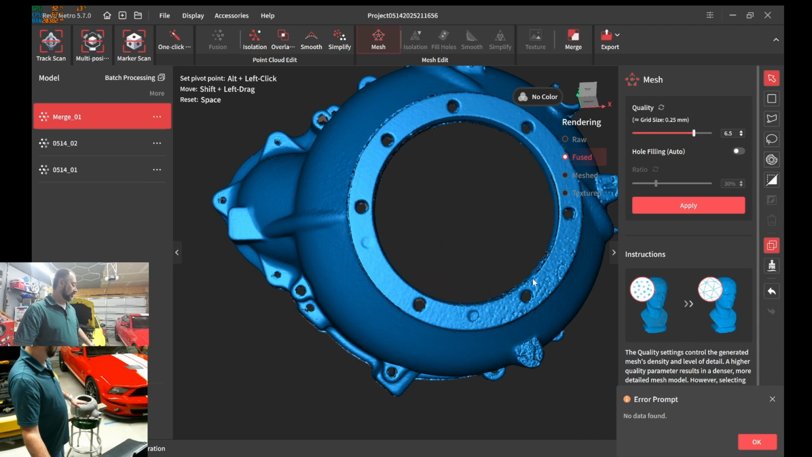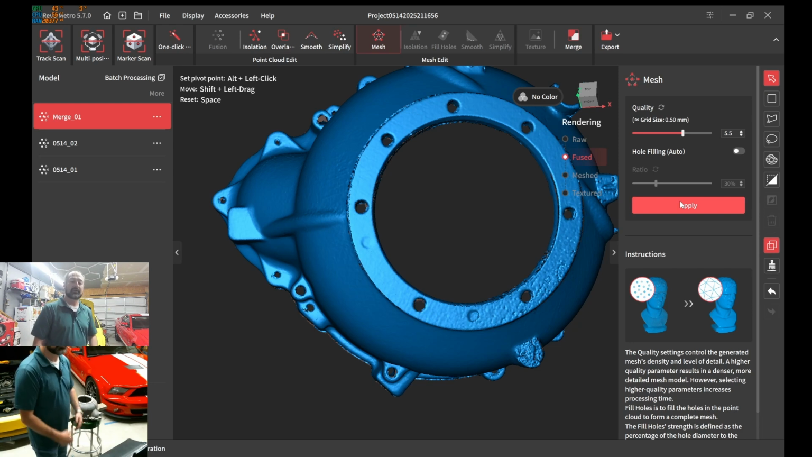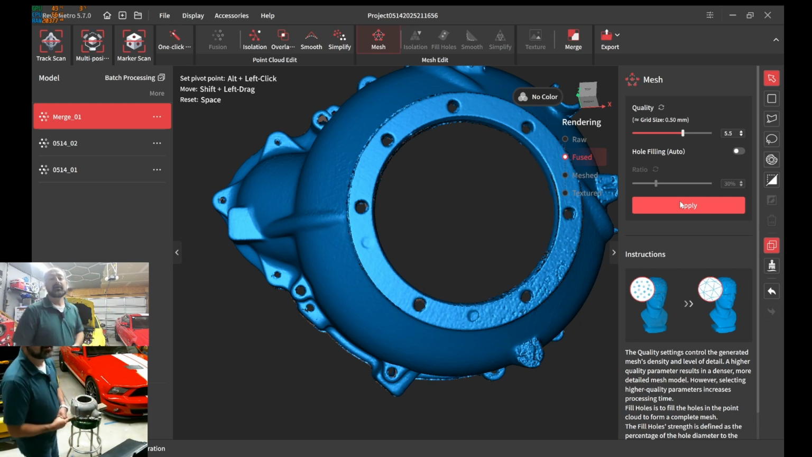Again, remember that noise right here was actually from the two pieces. So I'm not going to do 6.5. Let's go ahead and do 5.5, just because I want to be able to do this quickly. I don't want to sit here and wait 12 minutes or something like that.